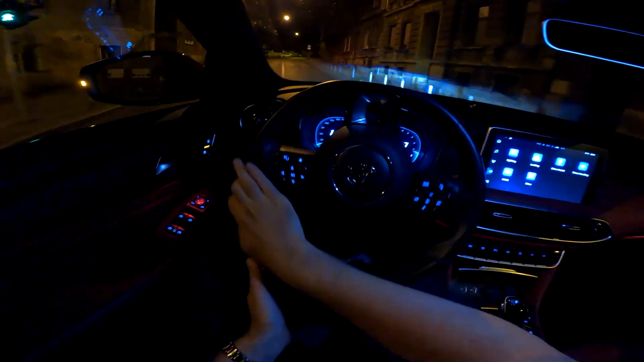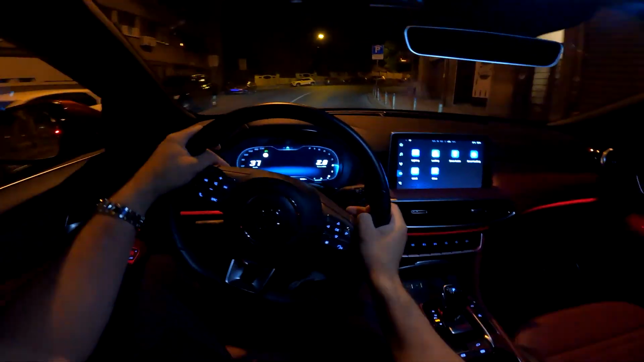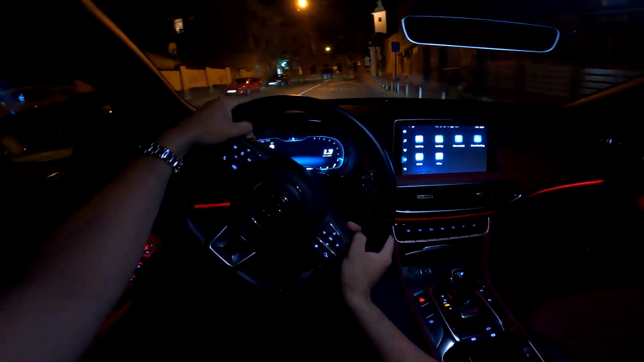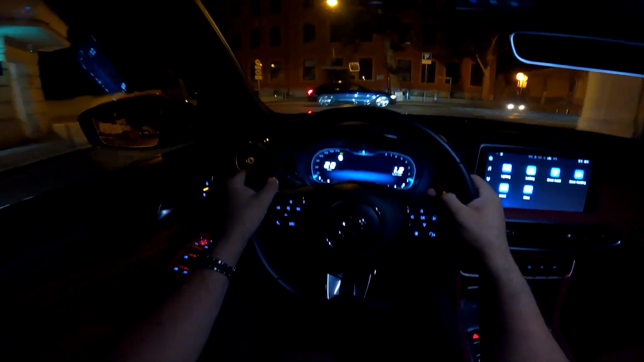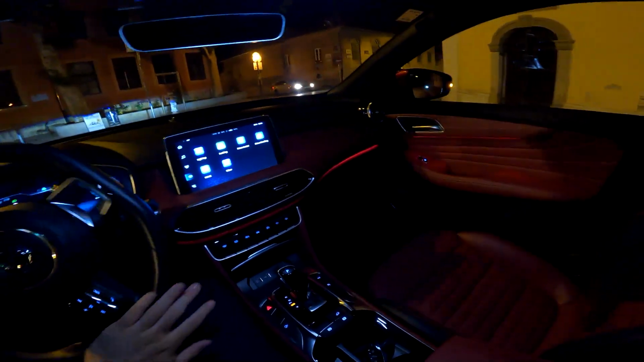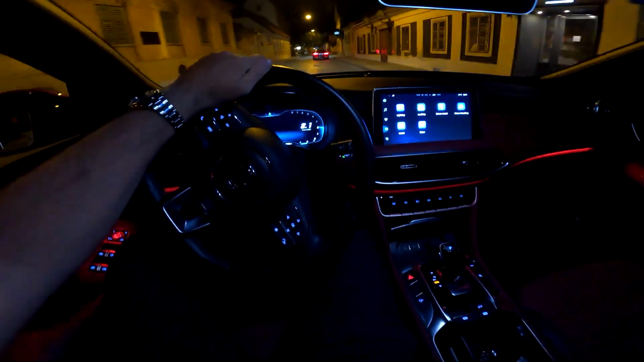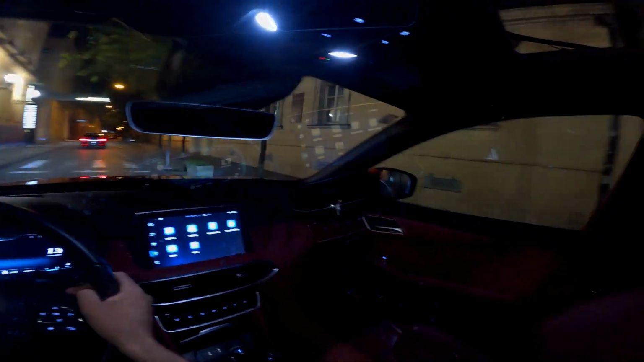And I also need to mention that this car has got the 7-year warranty or 150,000 kilometers. So that is really good. We also have the panoramic sunroof, which is so cool. It's huge.